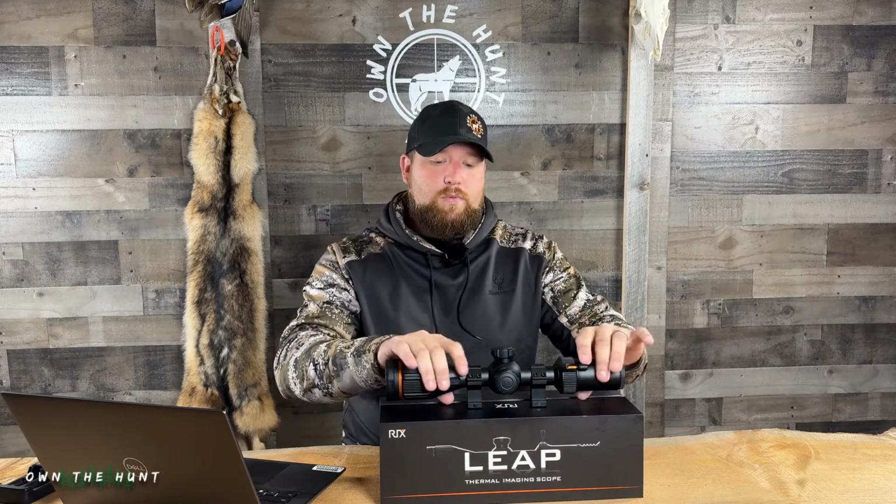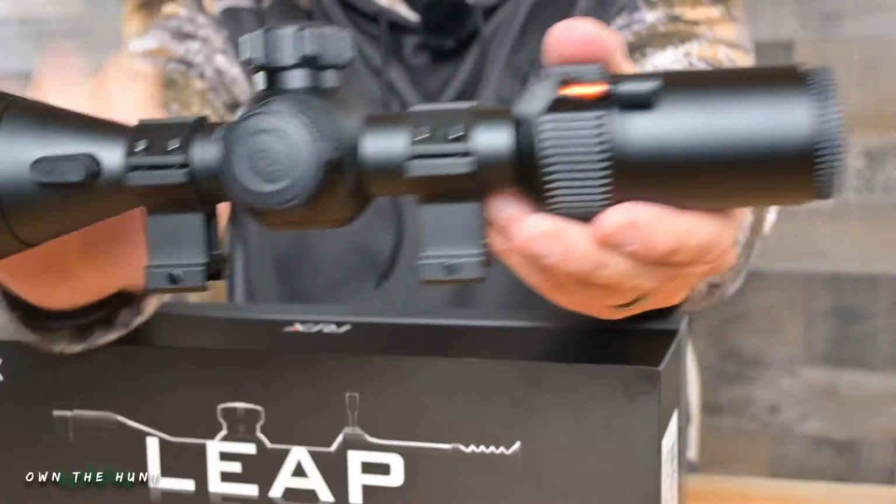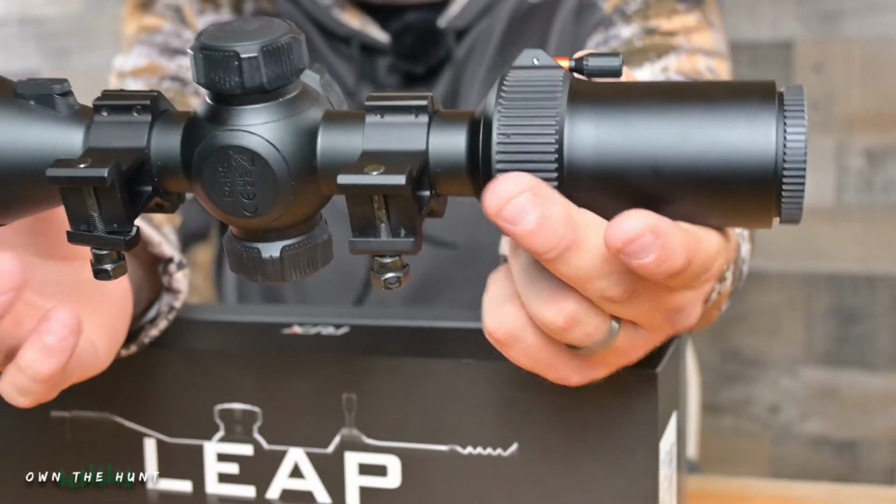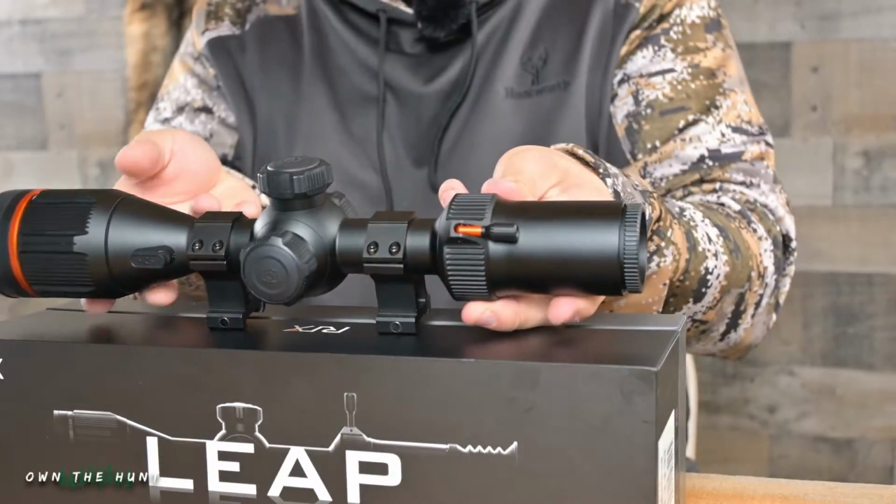This scope ships with these rings, guys. These are 2 individual rings made for Picatinny rail. They are nothing special. I will tell you that. In fact, they seem kind of cheesy in my opinion, but they come with the scope, and that is huge.